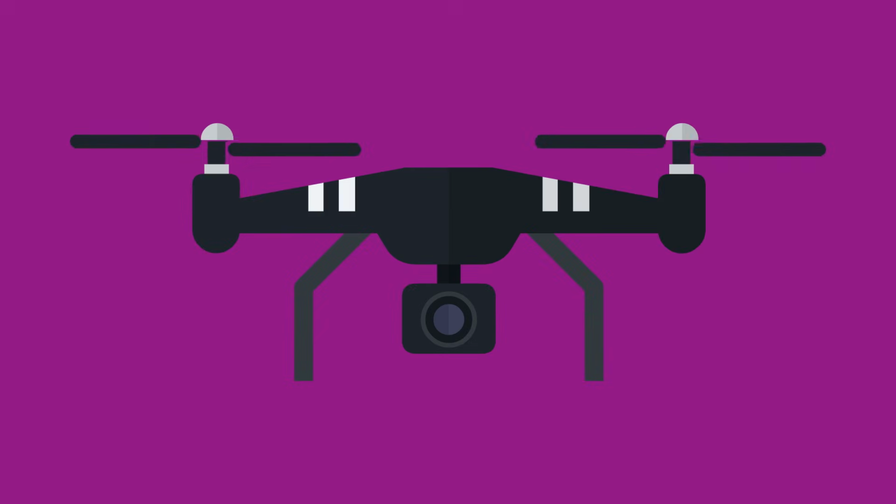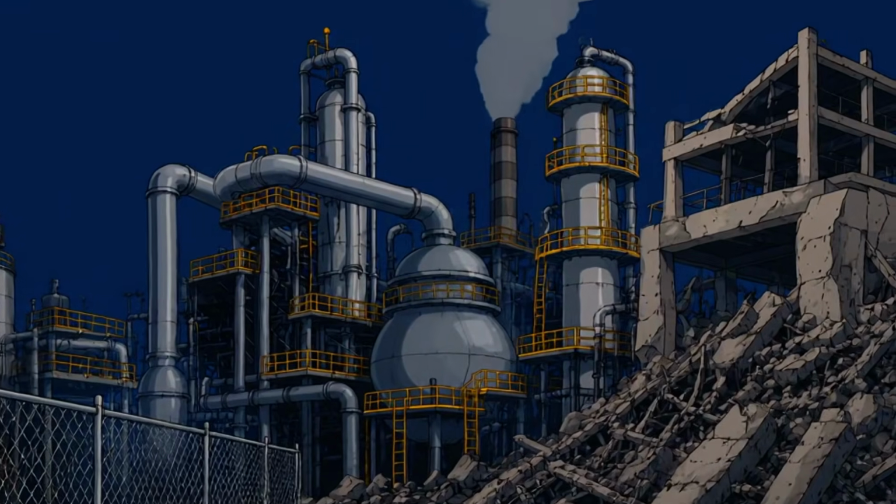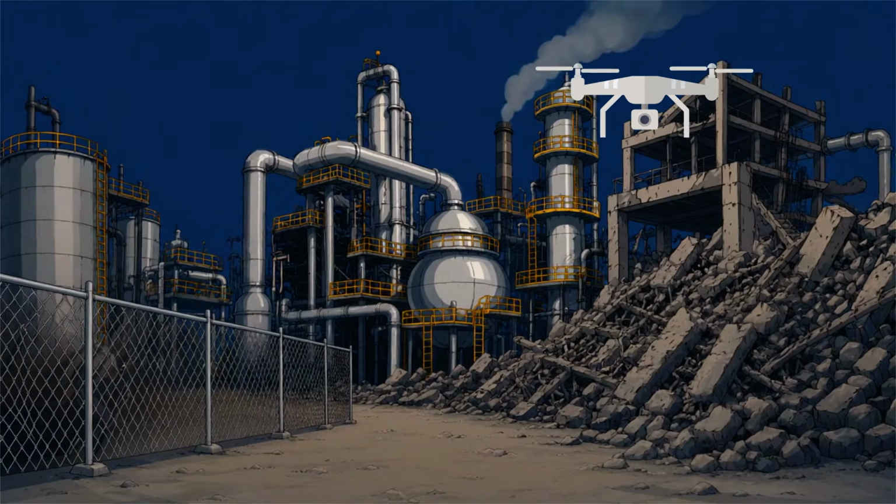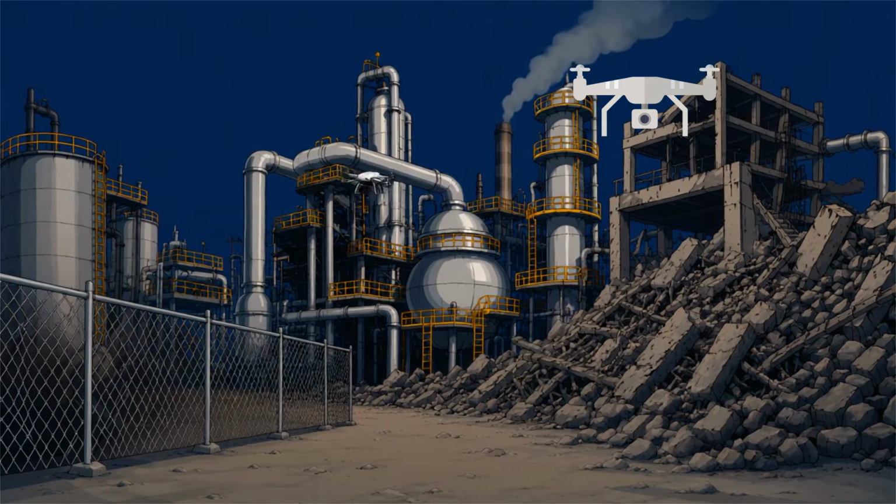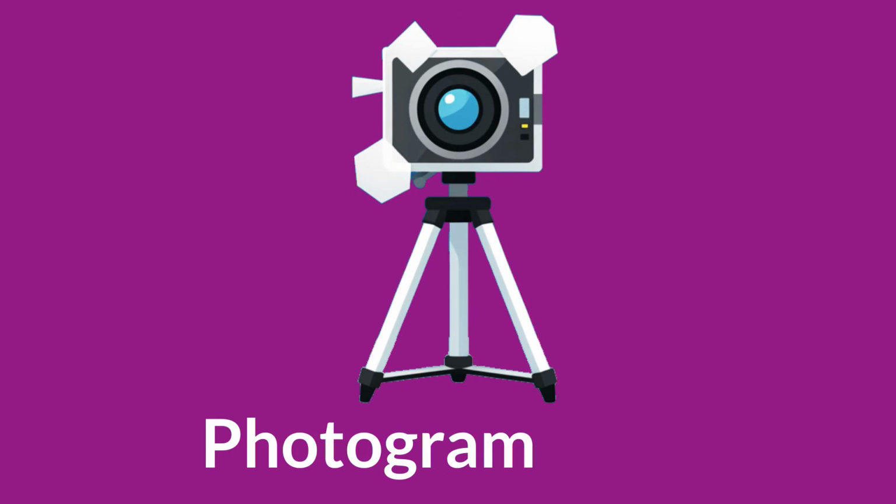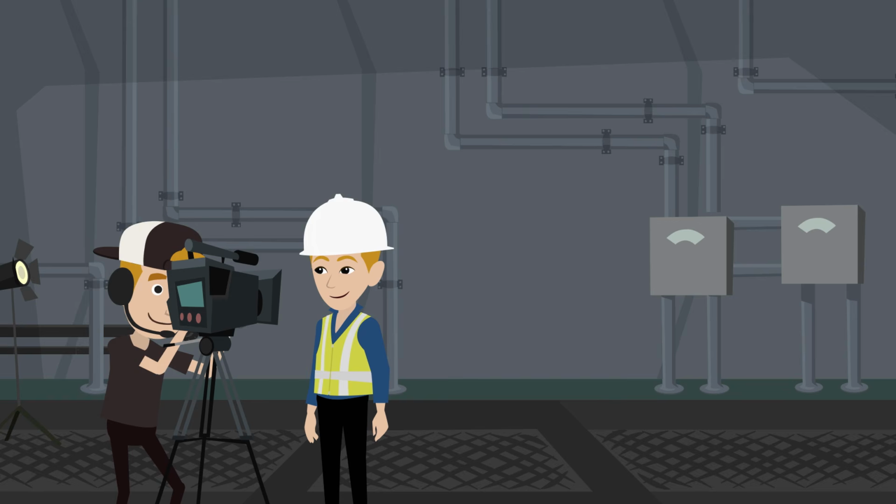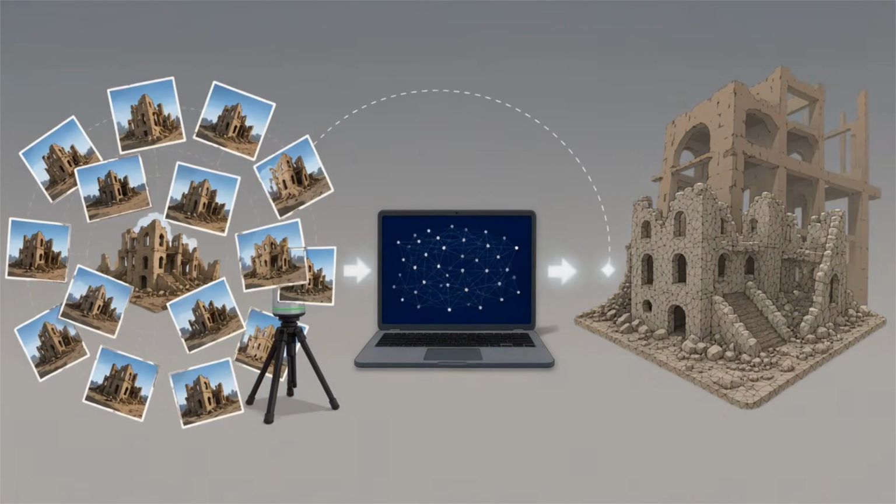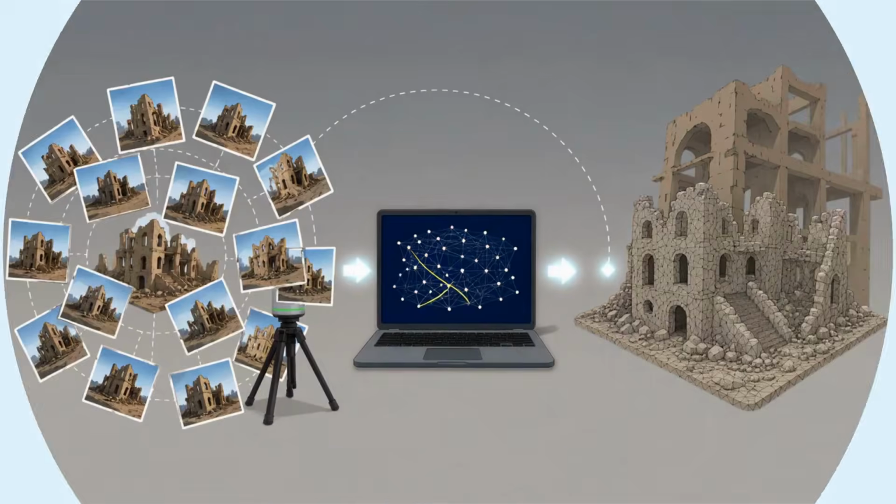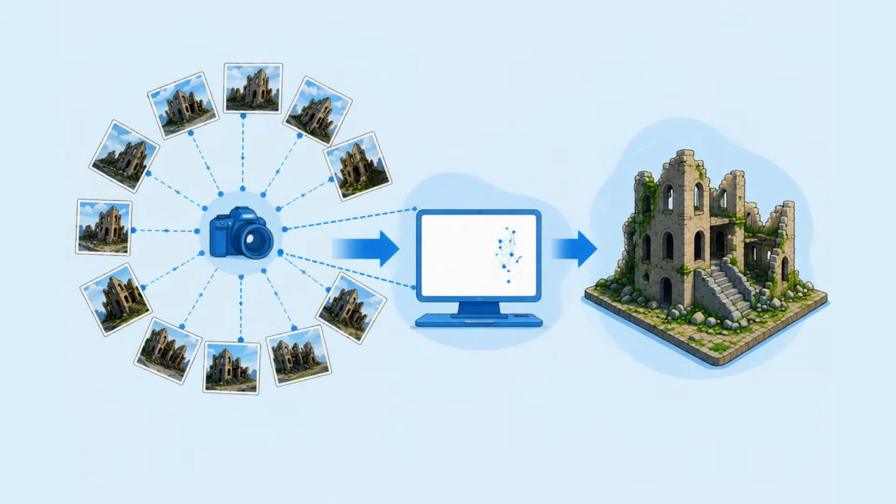The second is drones. Some sites are too large, too dangerous, or simply too hard to walk through with a scanner. Drones solve that. They cover ground quickly and reach areas a person could not get to safely. The third is photogrammetry. This one works from photographs, like lots of overlapping images taken from different angles that software stitches together into 3D geometry. It adds visual richness to the model and works well for surfaces and structures that benefit from color and texture.